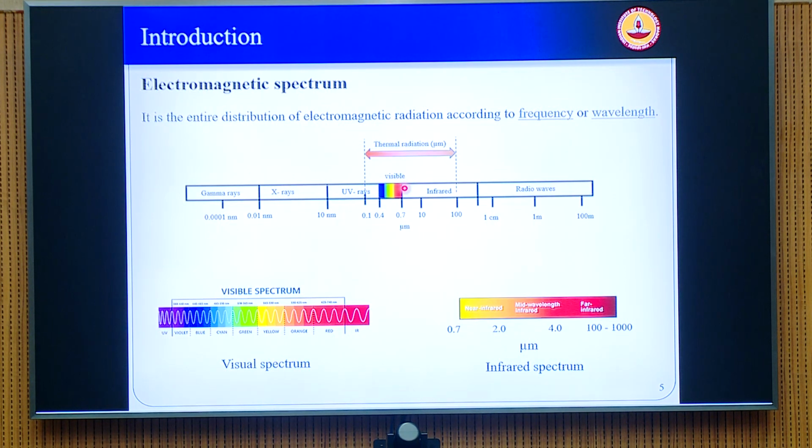However, when we are now concerned about thermal imaging, we are not going to be working with the visible spectrum. We are going to go to slightly longer wavelengths, which are in the infrared band. Therefore, the visible wavelength band is a very short one, between 0.4 to 0.7 micron wavelength.